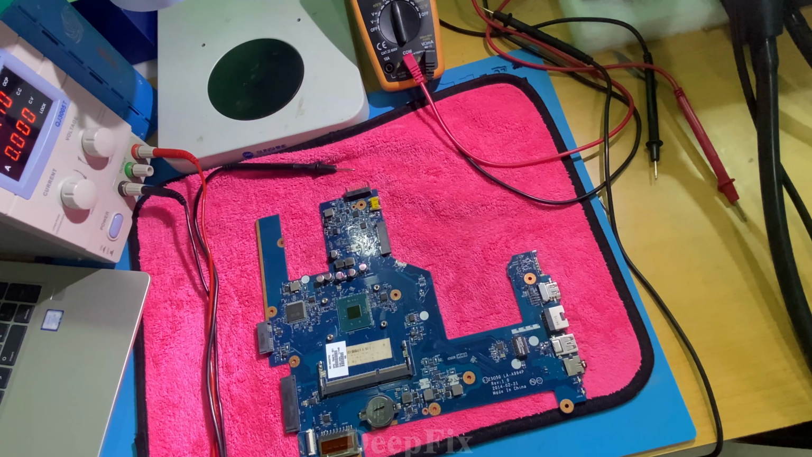So this video was talking about how we can identify a shorted motherboard and how we can identify the component which is causing a short on the motherboard. We found two different ways. The first way is to use a thermal camera, power supply, and any display, computer or phone.